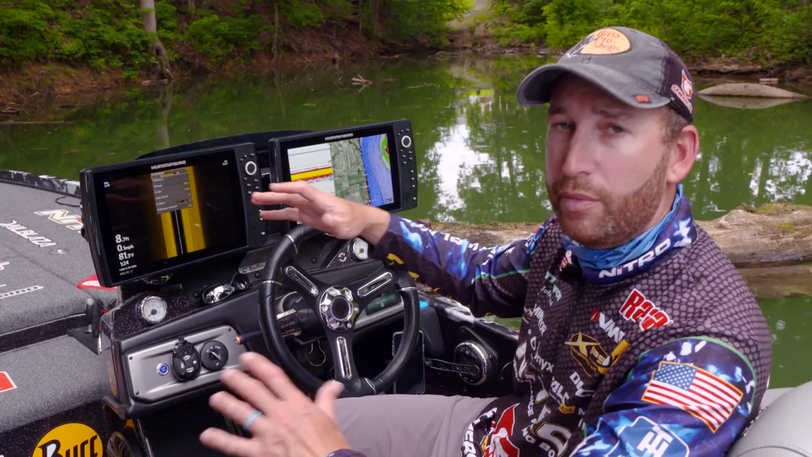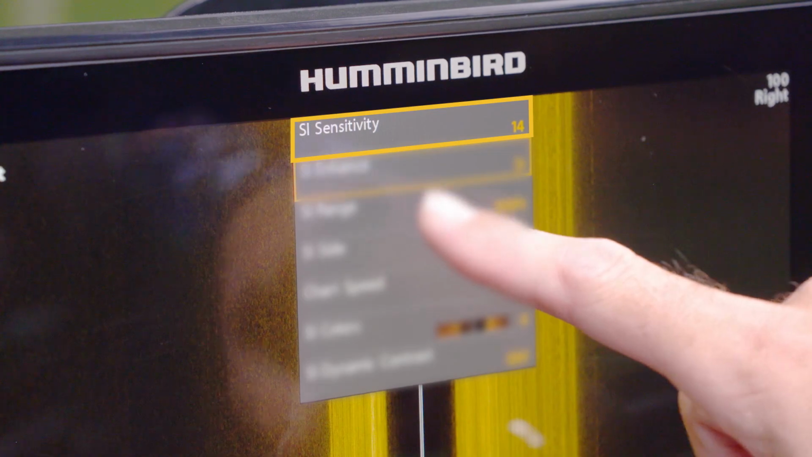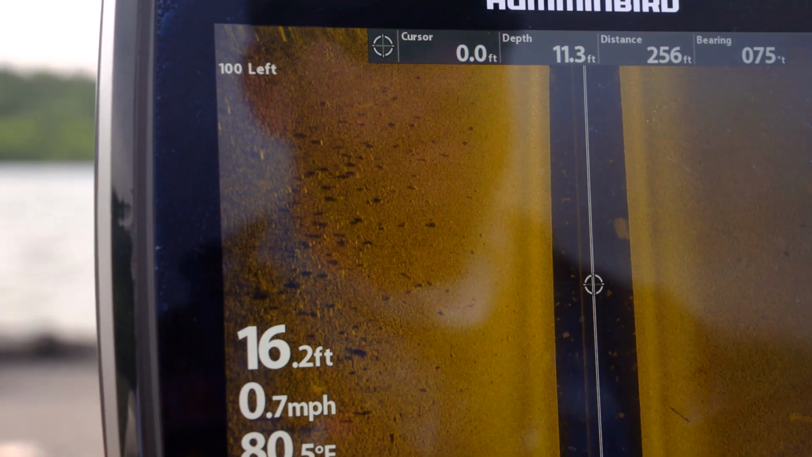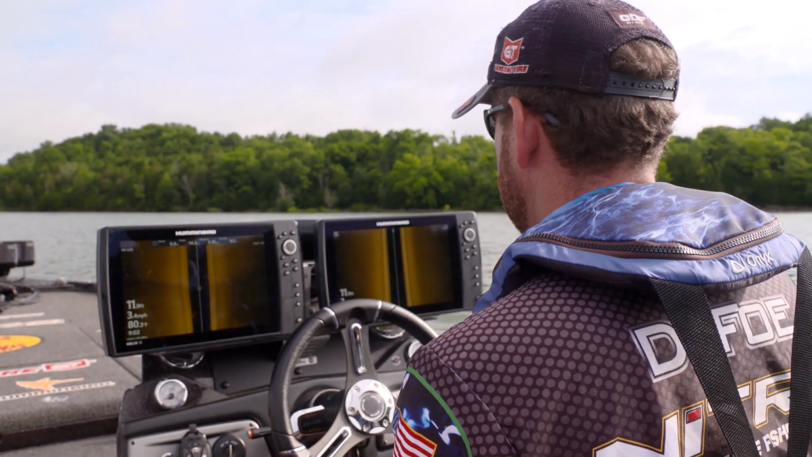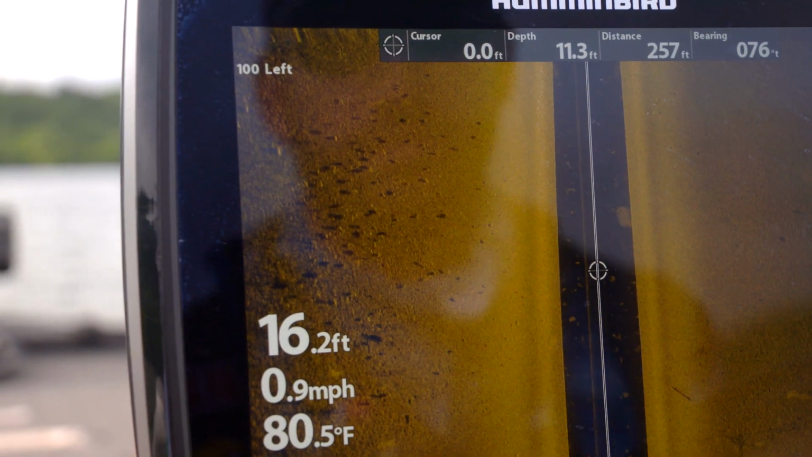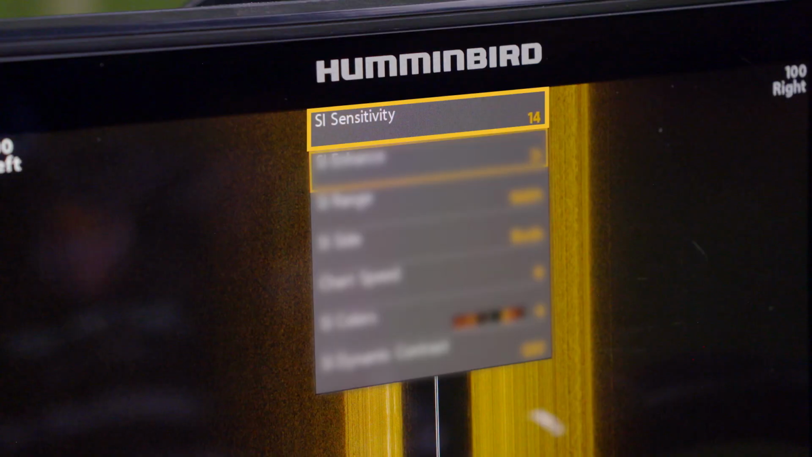For this unit on the body of water that I'm fishing right now, my sensitivity at 14 is working really well. Thankfully here where I'm at, there's not a lot of cover. These fish are on pretty bare bottom, so they show up really well. But if you're fishing a place where those fish are in rock, those fish are in wood, you've really got to have that stuff set up perfectly to show up every little detail, every shadow, every white dot that you can possibly see to pick them out of that cover. That's why you got to find that sweet spot, typically somewhere in that 8 to 15 range with your sensitivity.